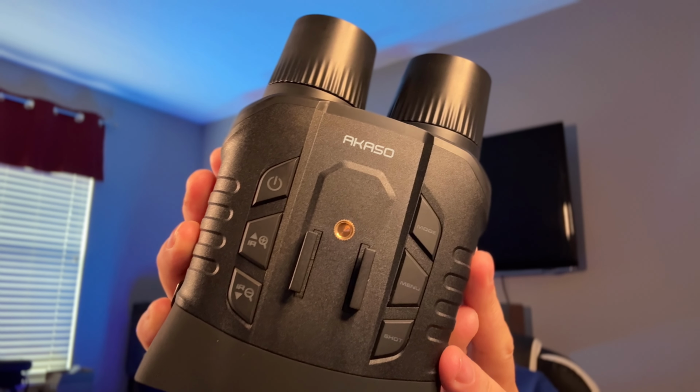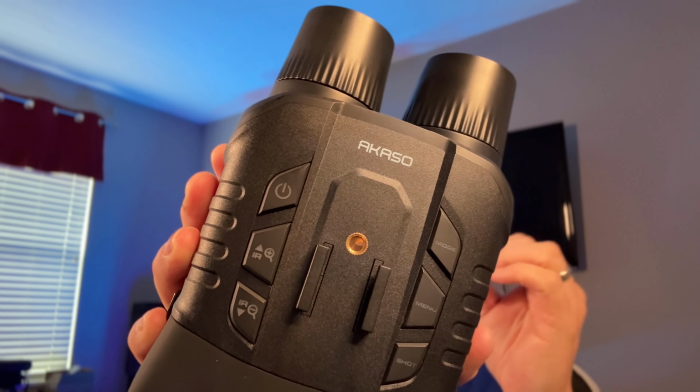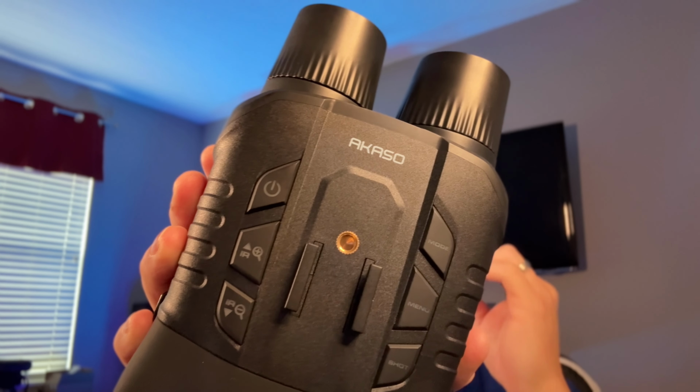So again, let's start with the dimensions, the features, all this stuff that comes with it, what comes in the box, and I'm just going to walk you through all that to start. So again, this is the AKASO full color 4K night vision binoculars.